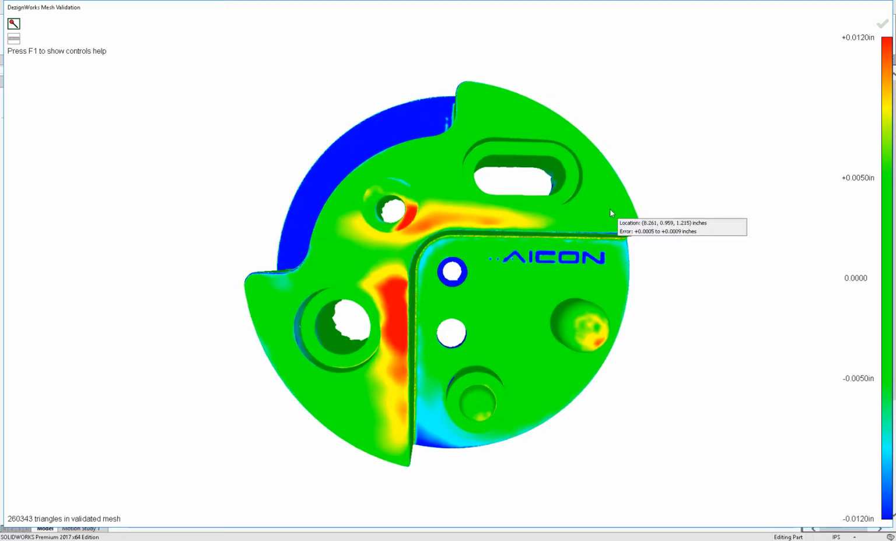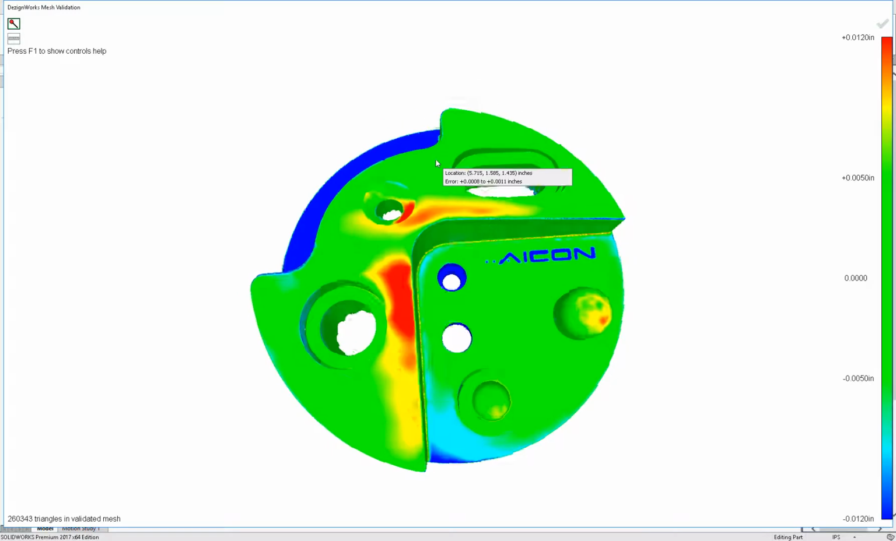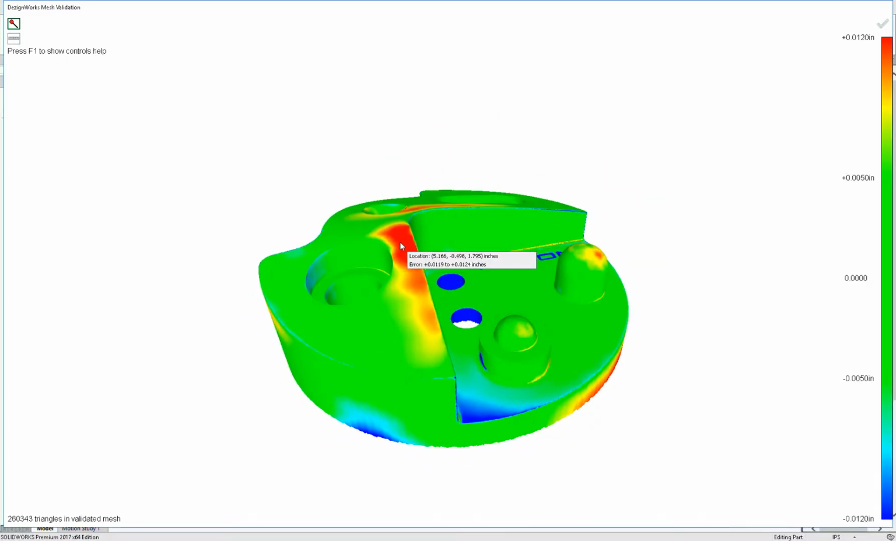Second way is mouse over. You can move the mouse over, and it starts telling the deviation in real time, how the STL fits to the native Solidworks model. So you can see we got little areas in here where this is a little different.